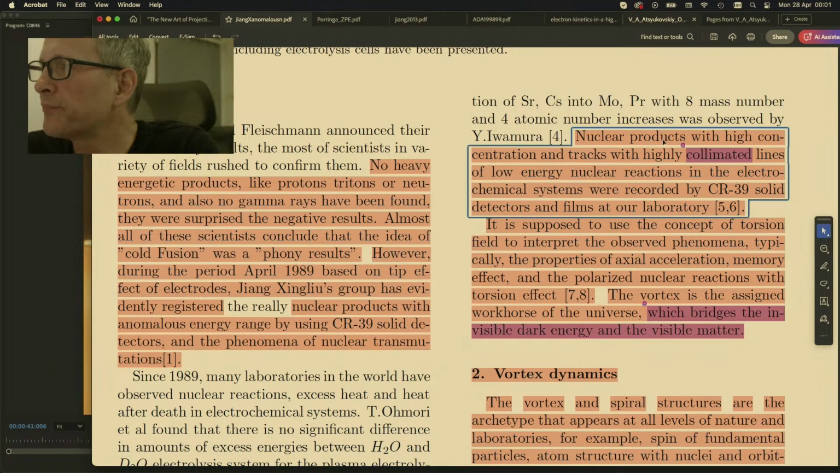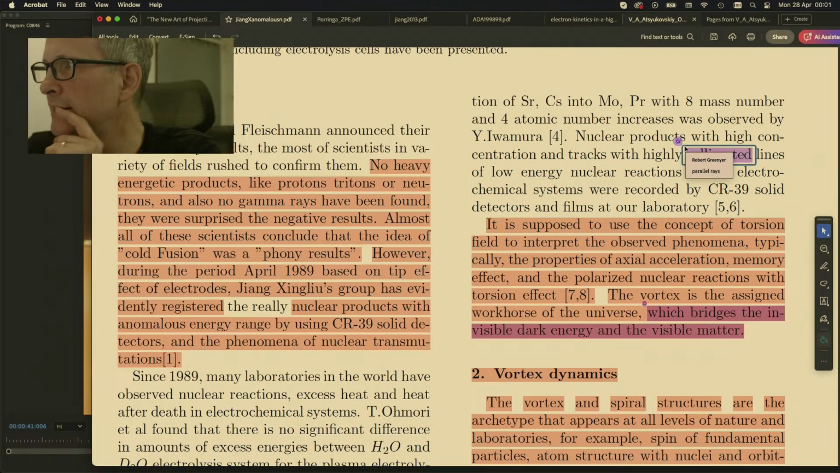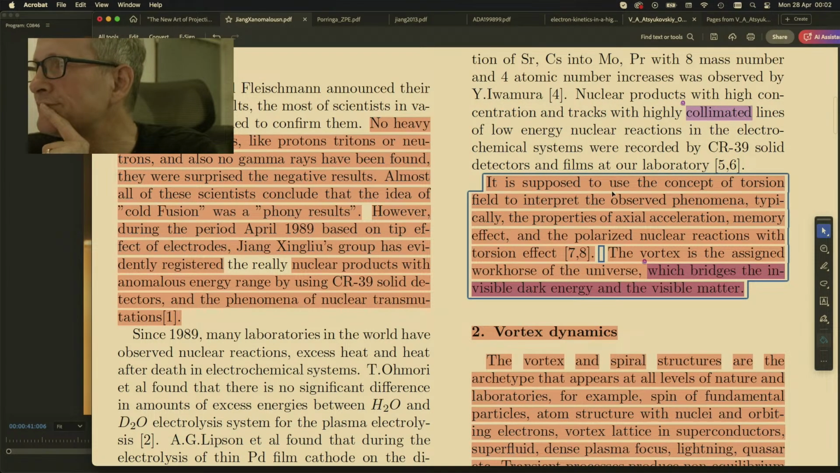Nuclear products with high concentration and tracks with highly collimated lines. This process from the desmotron and in Lener generally produces collimated radiation. And here it is. Collimated lines of low energy nuclear reactions in the electrochemical systems were recorded by CR39 solid detectors and films in our laboratory in 1989. Collimated radiation, that means parallel rays.